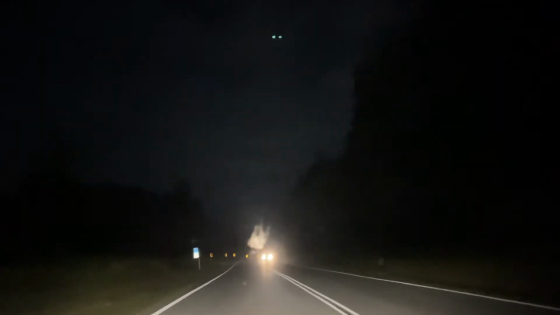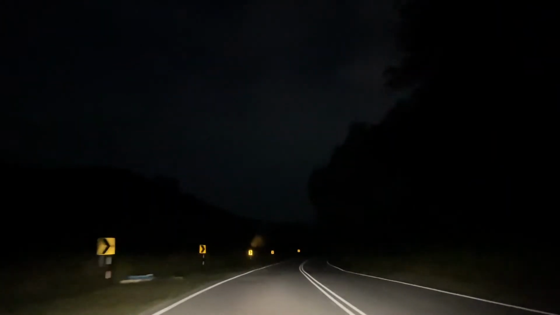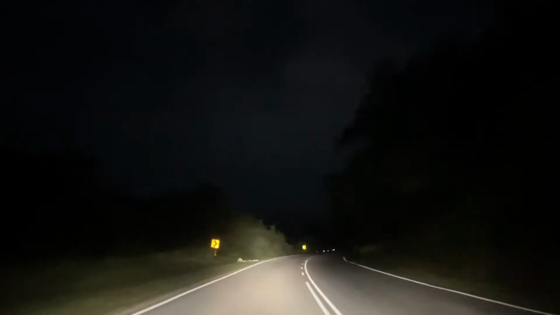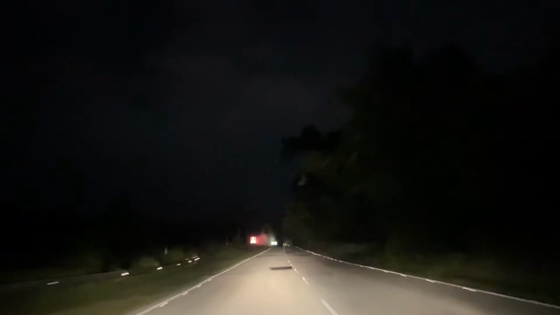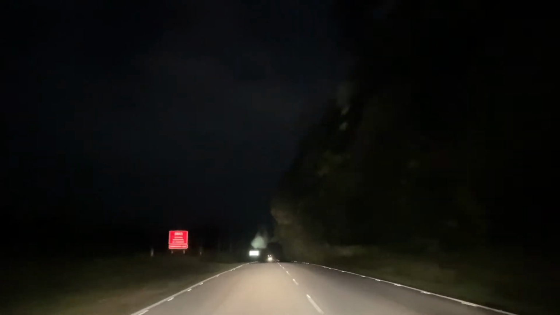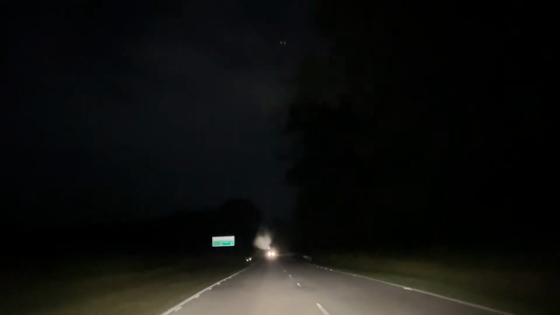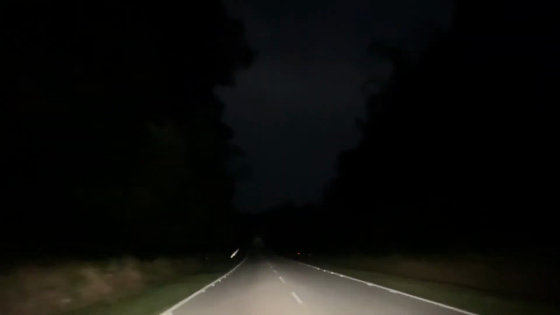Alright, let's dip the beams. I'm going slightly below the speed limit today because, well, the purpose of this drive is not a race to anywhere. It's just a leisurely drive, really. It's got some colorful lights on this lorry.